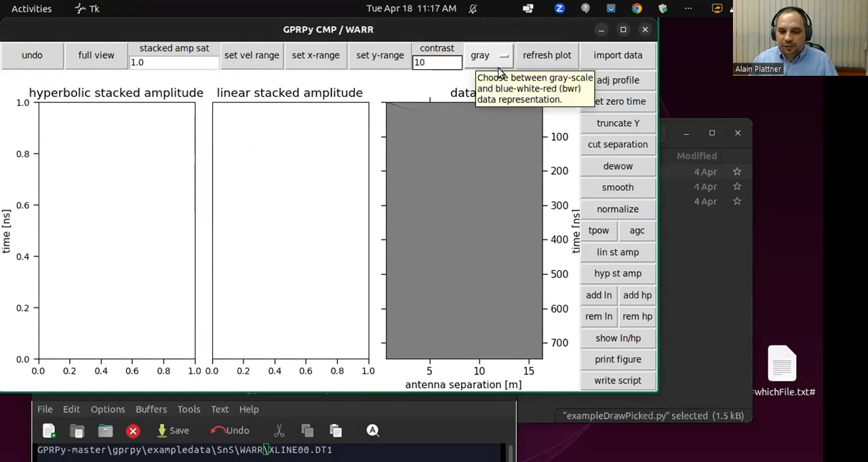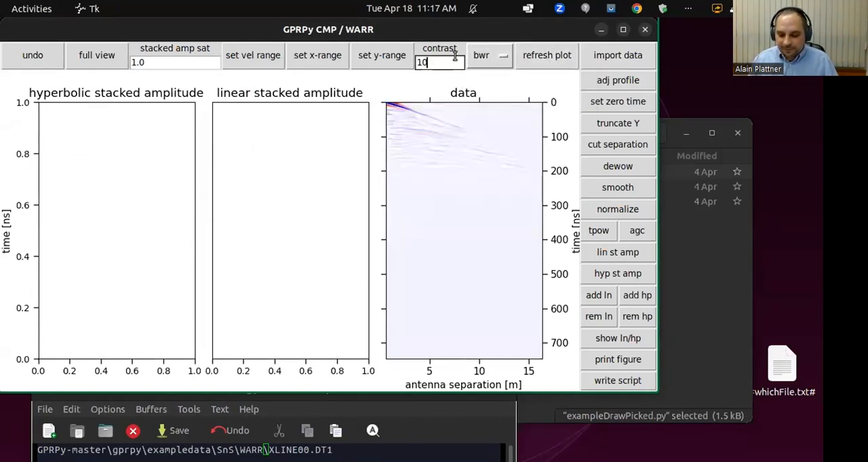Okay, so again, let's play the same game. Maybe push up the contrast, maybe do blue, white, red. Okay, we can start seeing something. Of course, we have straight lines from the airwaves.